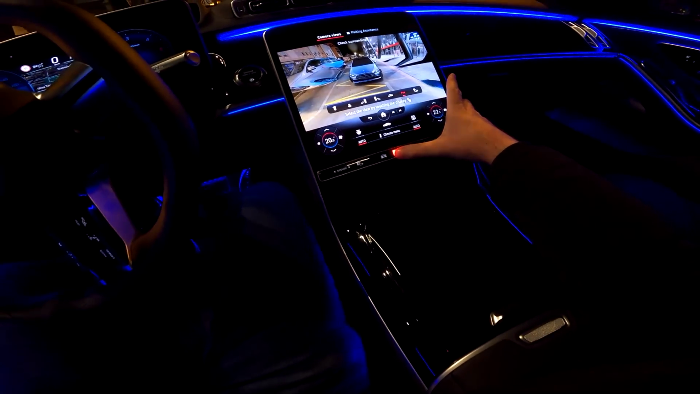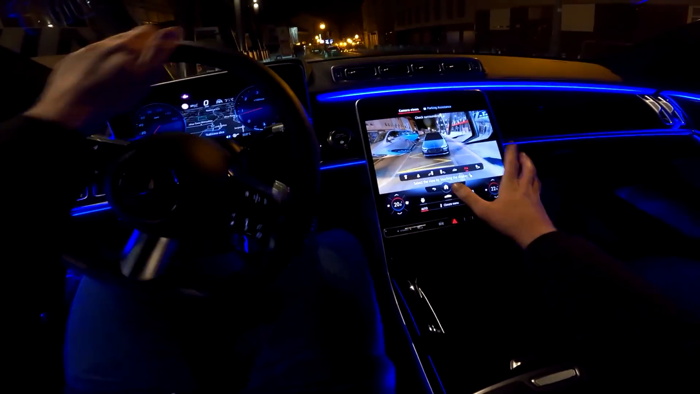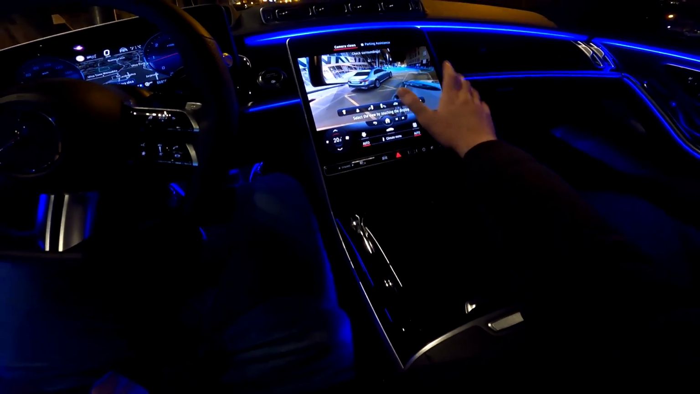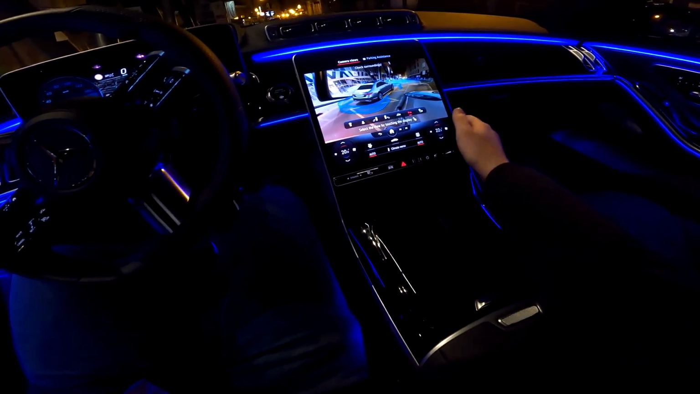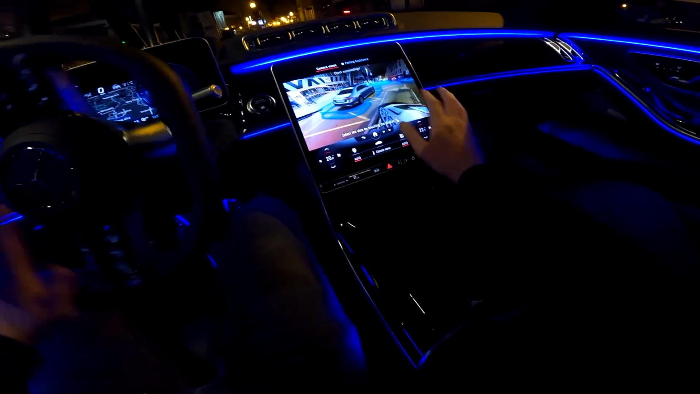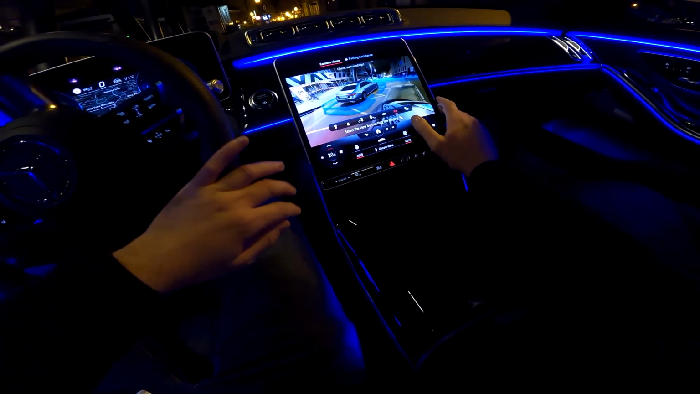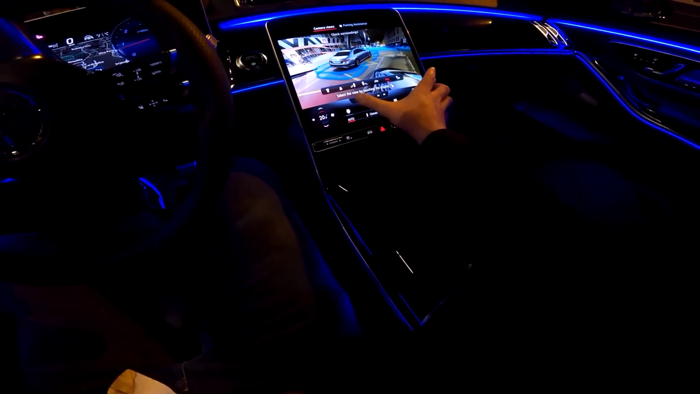No problem. And also, if we do this, okay, I need to be in drive, but now we also have the projections of where we are going, but we know that we have a rear axle steering, and now you see it here in reality. I mean, in this reality.